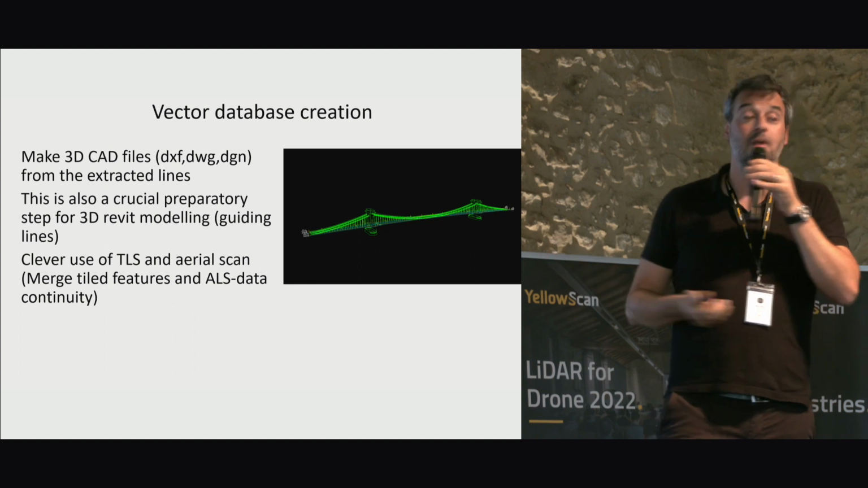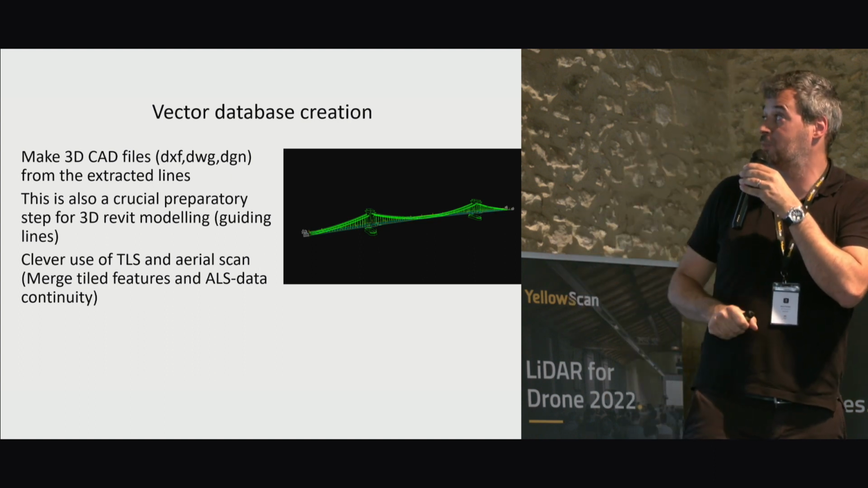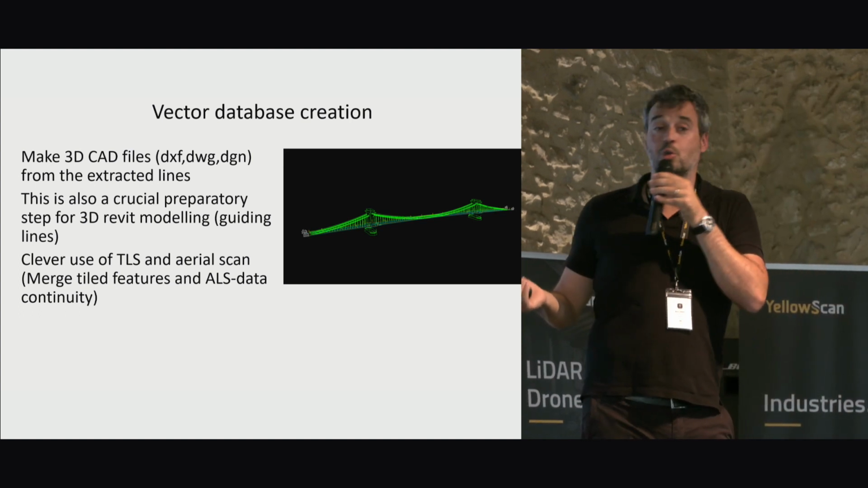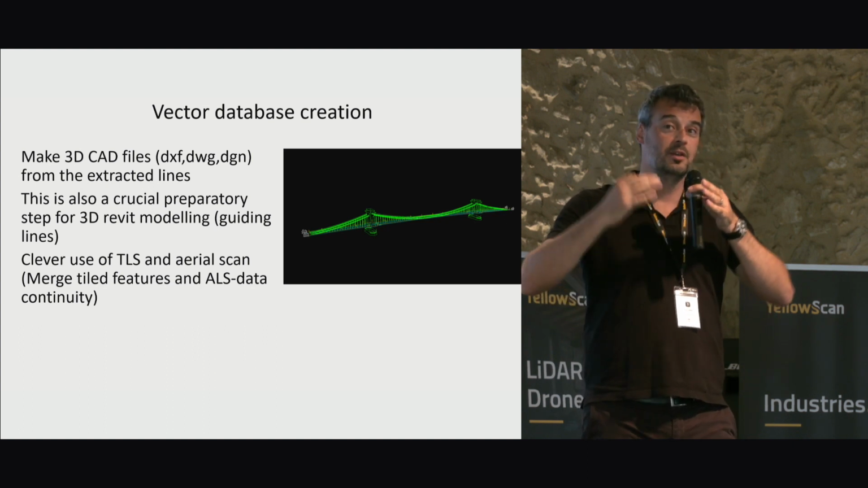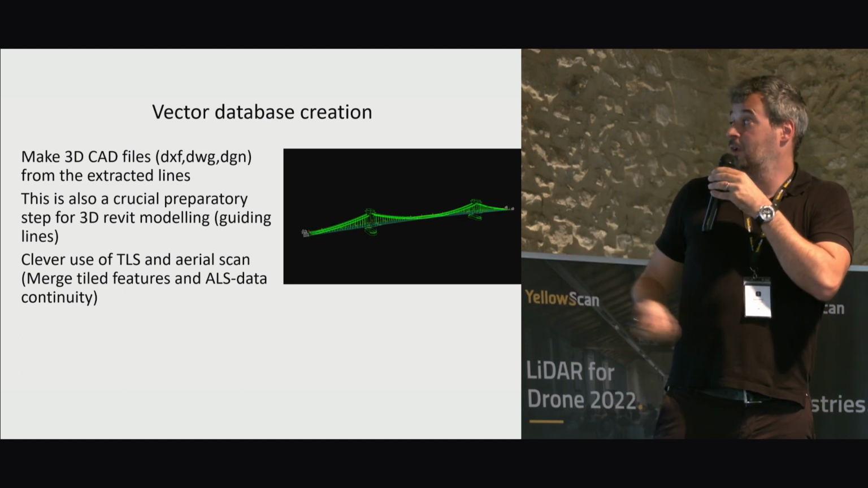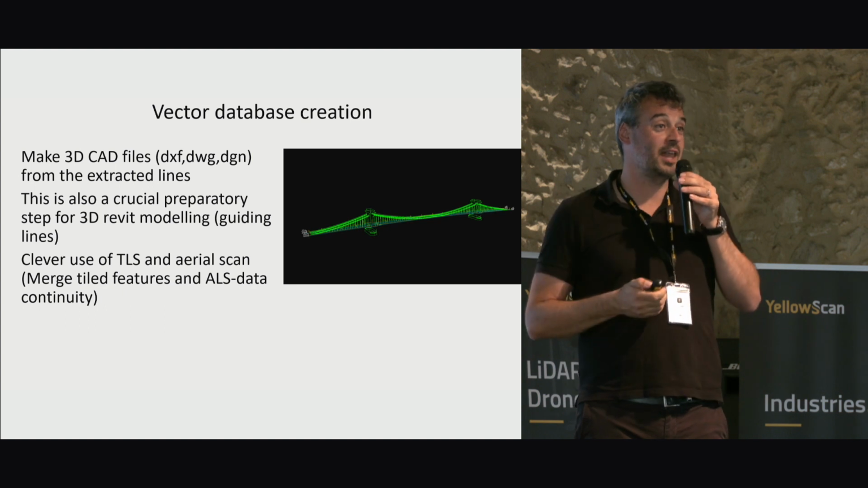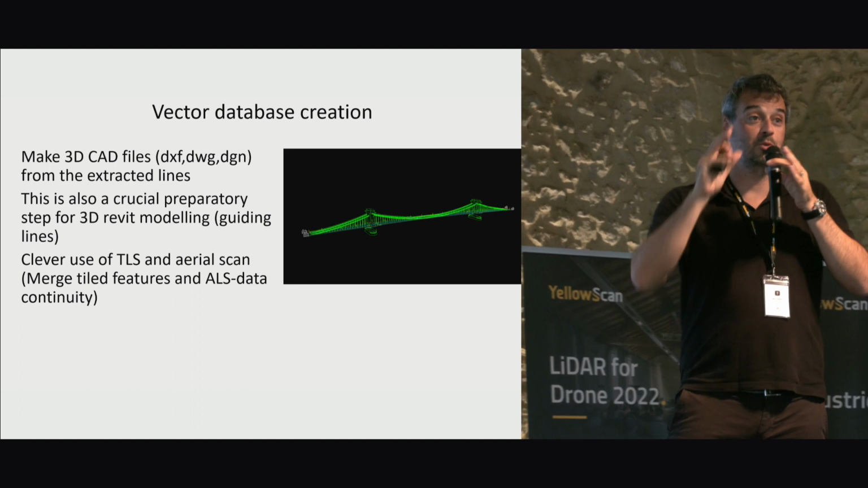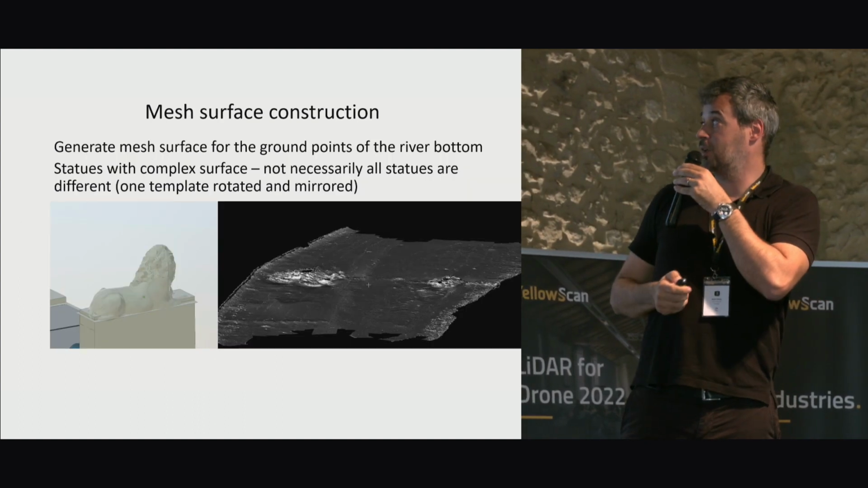So you see all these guiding lines that we extracted from the survey itself. It's also a very crucial step in preparation for the 3D modeling. You draw all the lines which are guiding you in the process. And of course, you have to use a clever combination of TLS and ILS and probably augment it with photogrammetry so that you have a good situational awareness of what you are actually modeling.